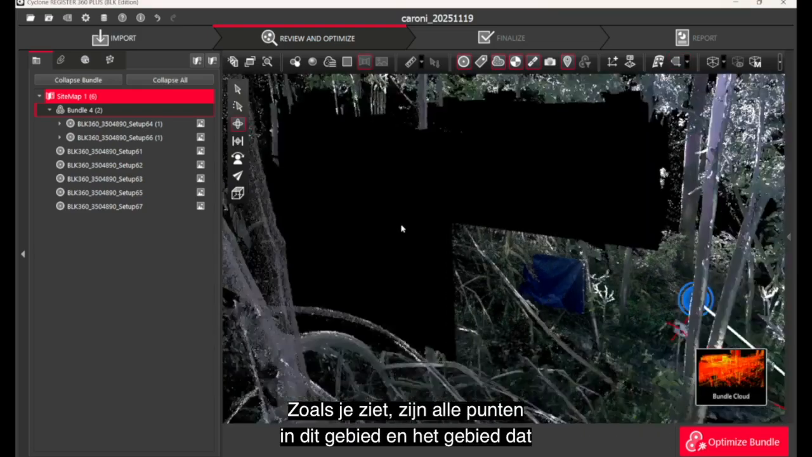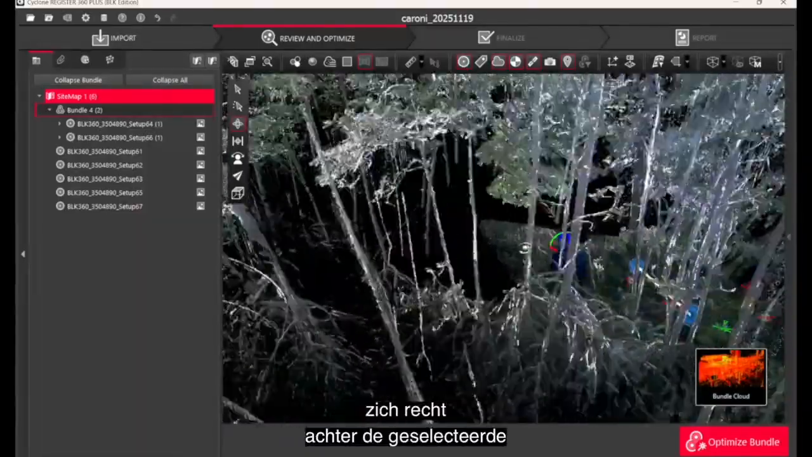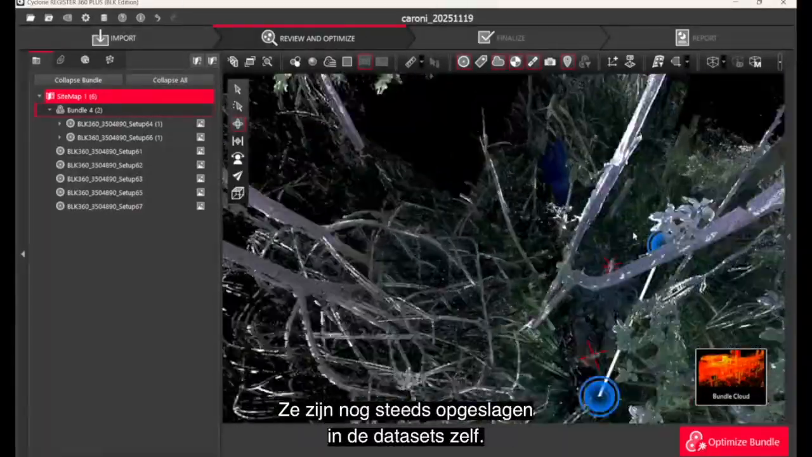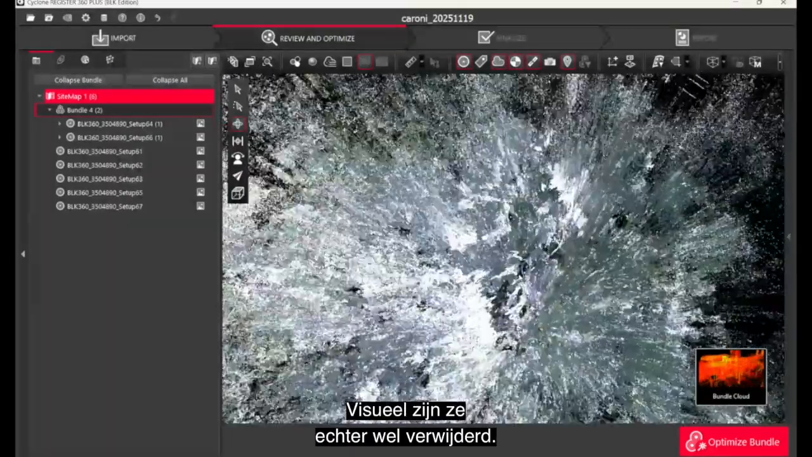So you'll see that all the points in this area and the area extending straight through behind our selected areas are now deleted. So they're not completely gone. They are still stored in the actual data sets. However, visually, they have been removed.